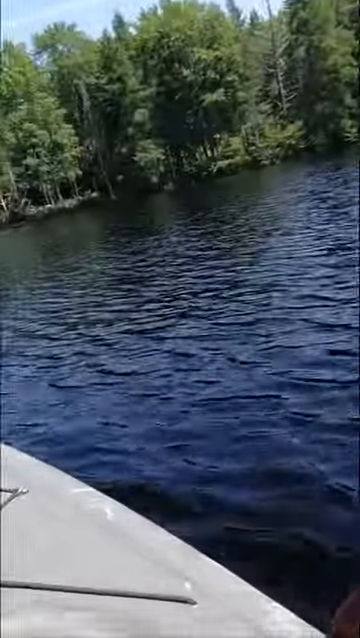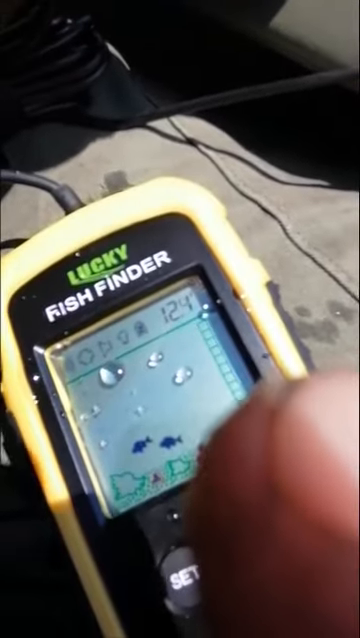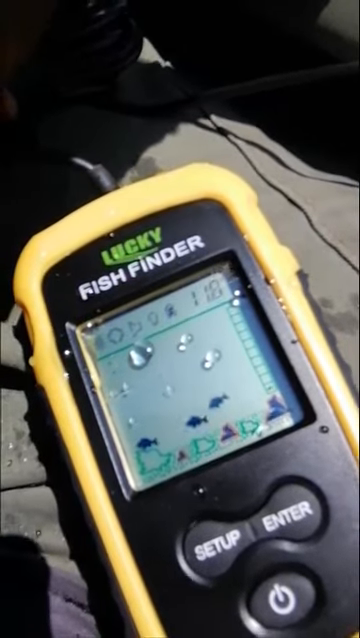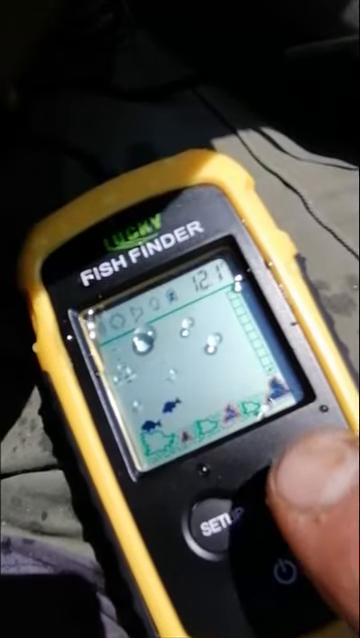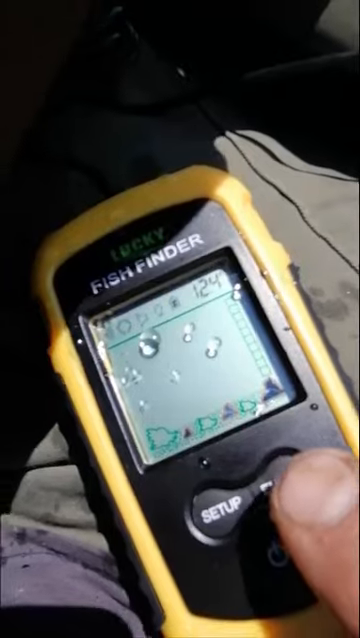As you can see it. Oh, there we go. Oh yeah. She's singing like a canary now. And there's a lot more than one trout down there. I'm going to have to learn to read the screen a little bit, and we're moving. We just passed over them, so I'd say there's 2 or 3 trout down there, maybe.